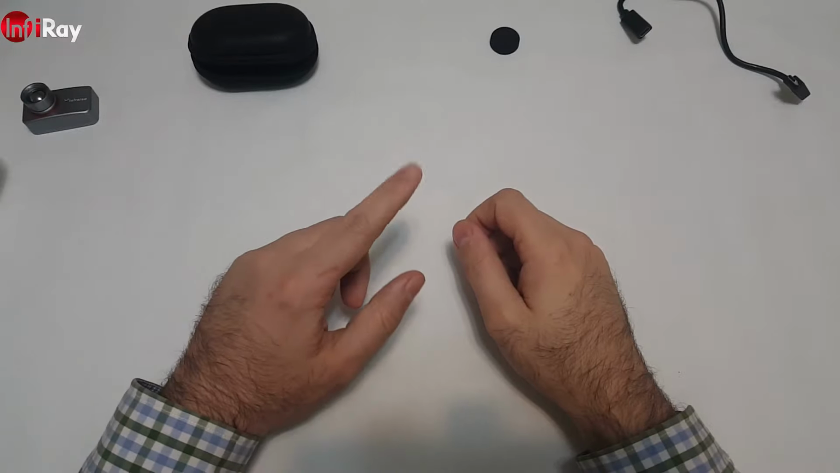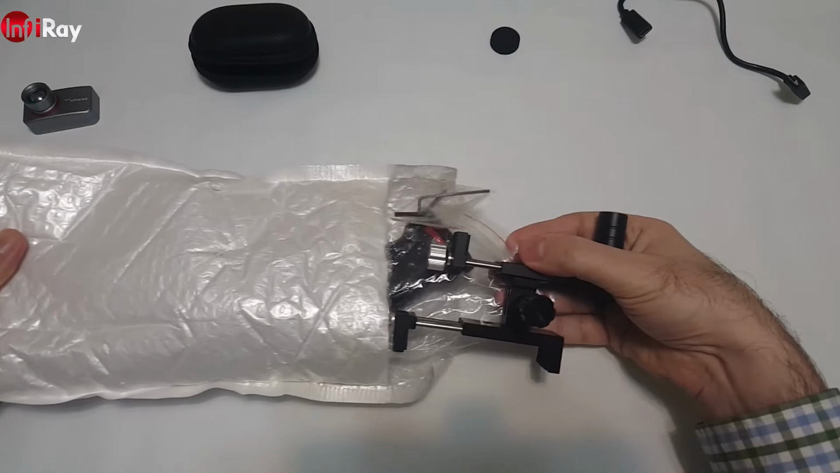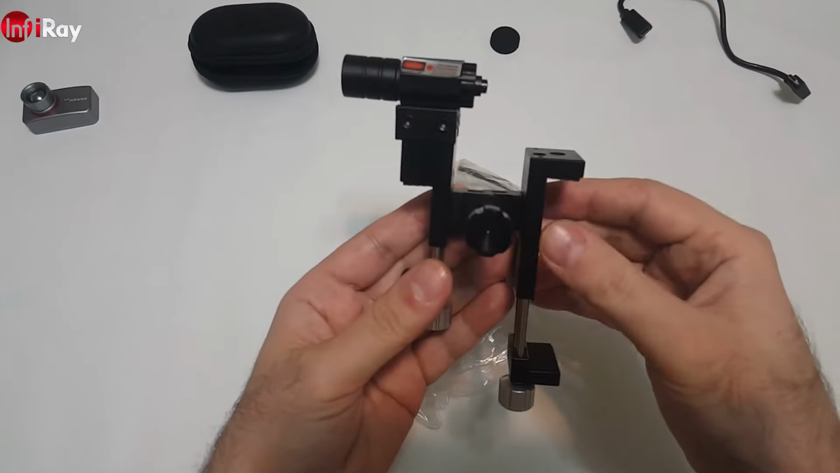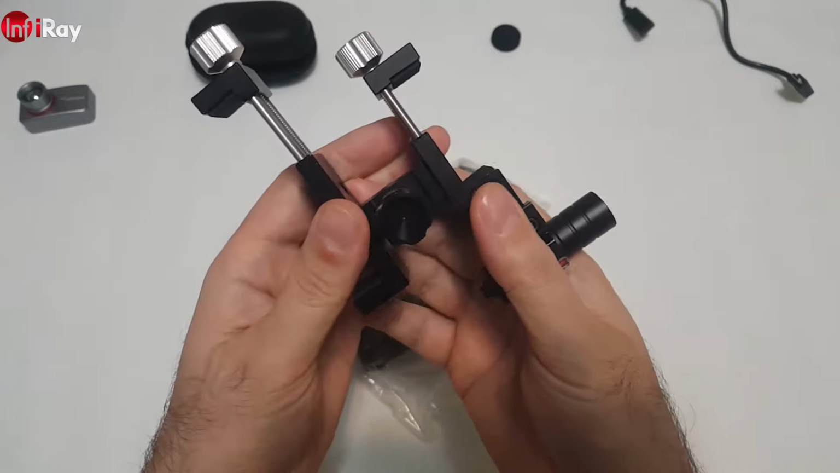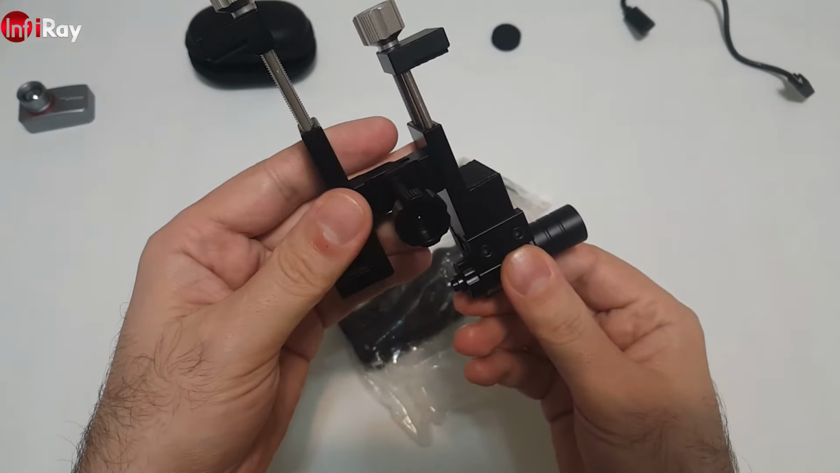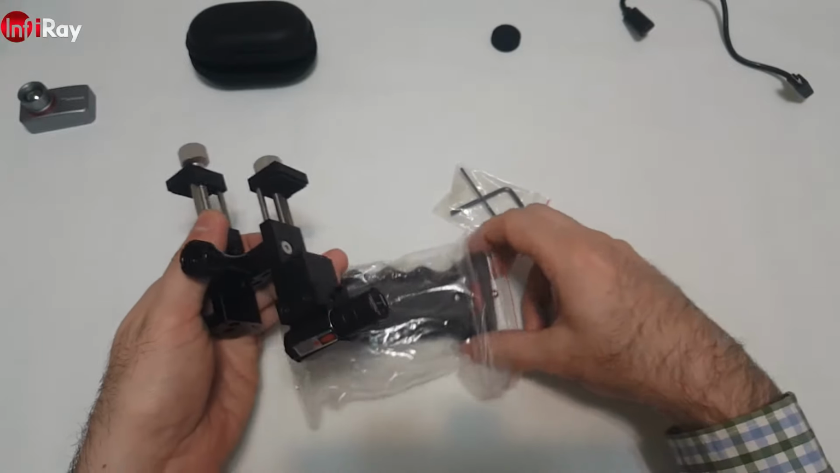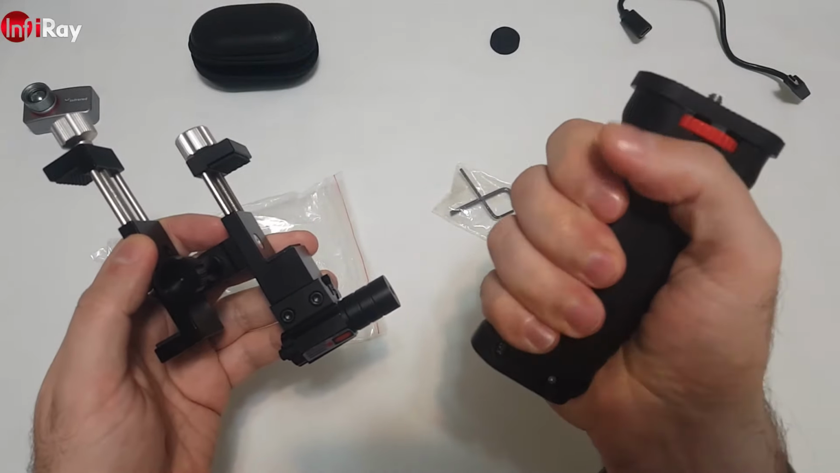So before I go to the software overview, I have here something else from InfiRay. A very nice holder. This is a mobile phone and camera holder with a laser pointer, which is removable. The handle is very comfortable.